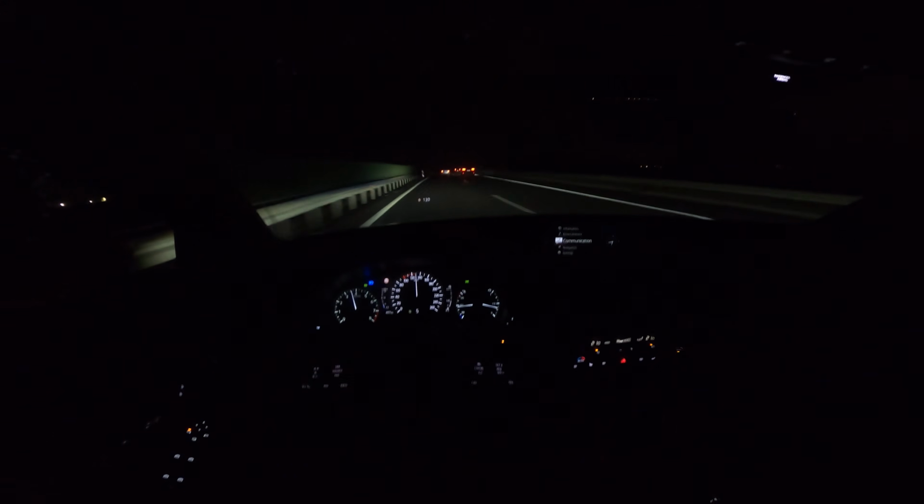So it gets a little bit noisier at 150, obviously, but the car can handle it pretty well, and it's really stable on the road. I can't complain about anything. Now what I wanted to show you is the information display.